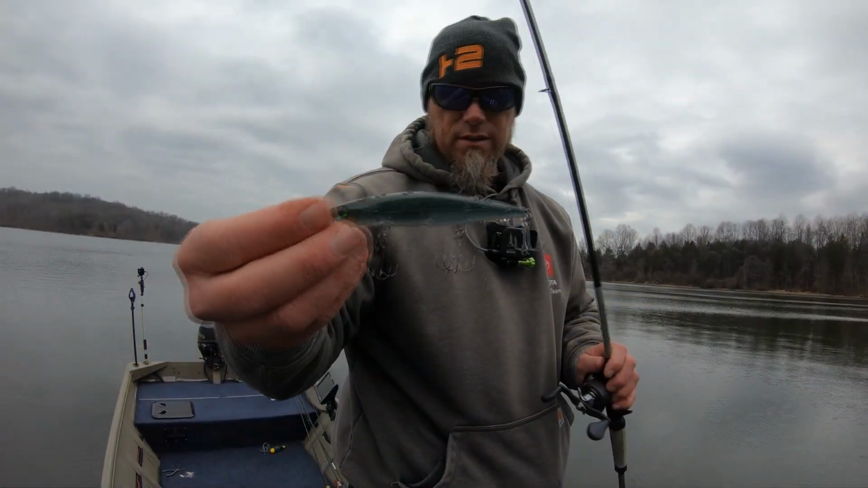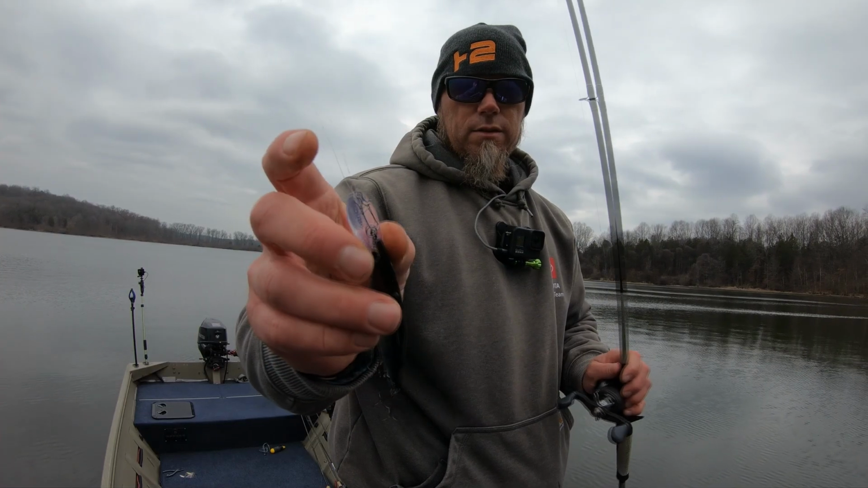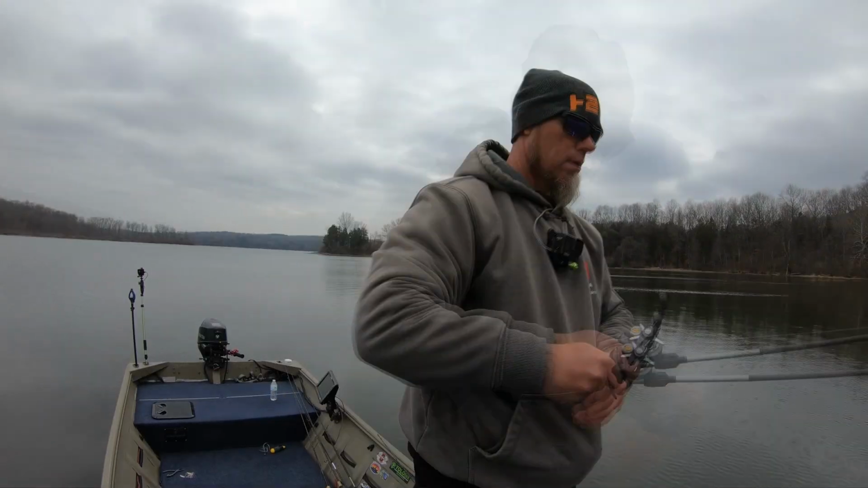All right, let's try this. This is the Rapala Shadow Rap Deep 11. This is supposed to be a slow sinking bait as well. It's got a little bit bigger bill on it, so you would expect it to dive a little bit deeper. Let's make a few casts and see what we come up with.